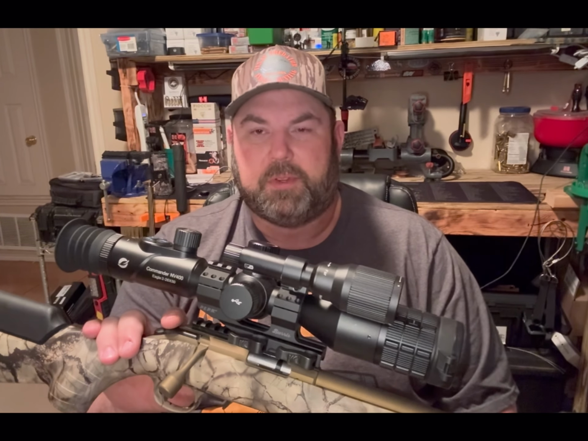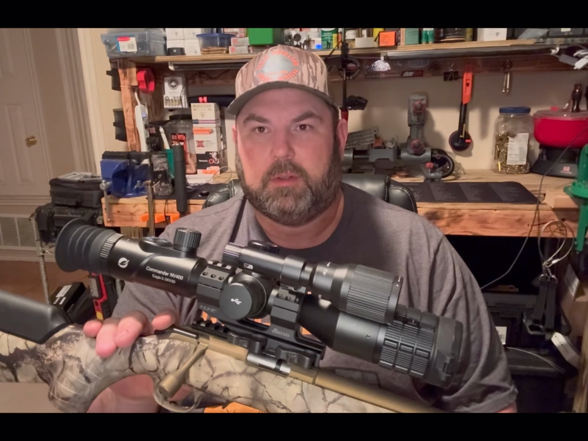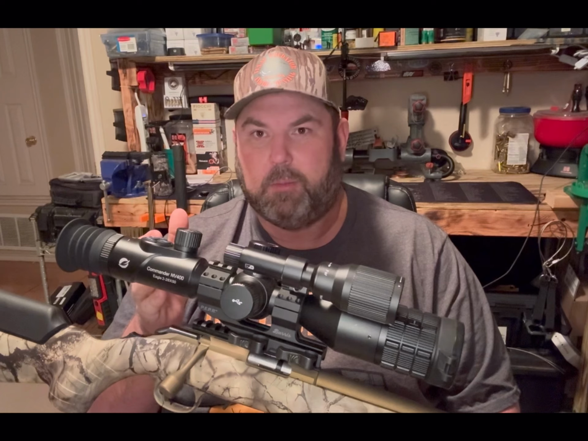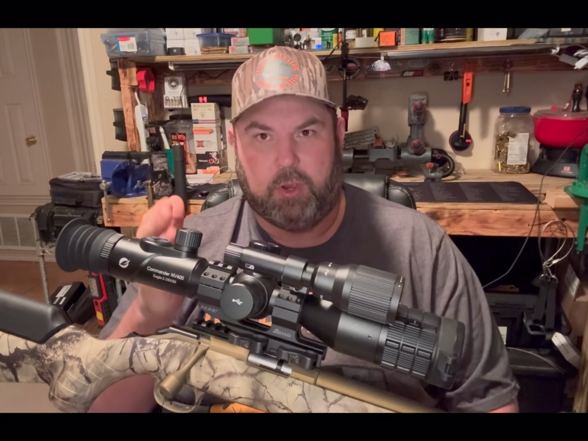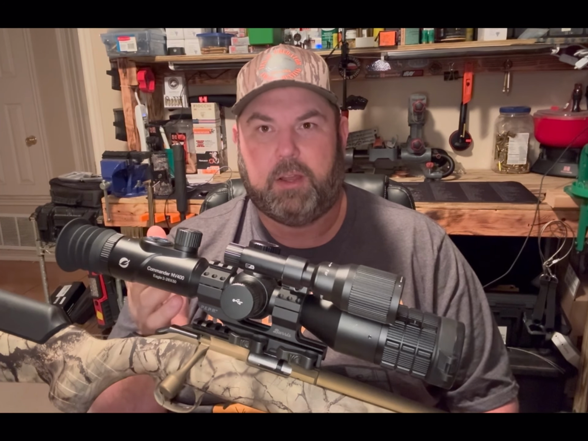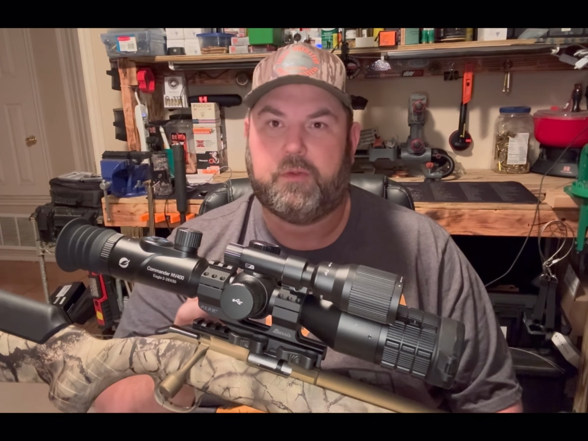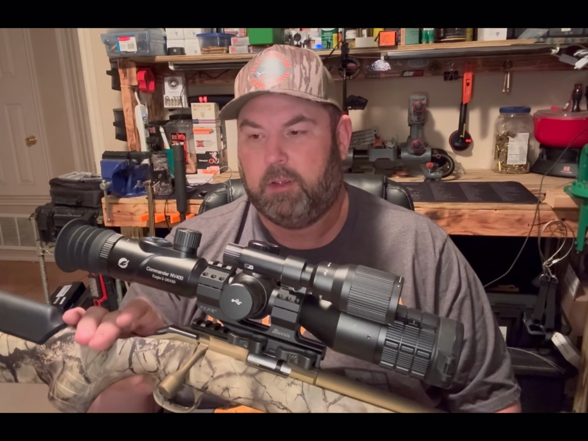Something else about this scope that's different than most scopes is it doesn't have the app, but you can look through the eyepiece and watch your video back instantly. You can adjust the volume of your video, how much sound you want picked up while you're recording. Everything through the menu of your scope, which is pretty unique.